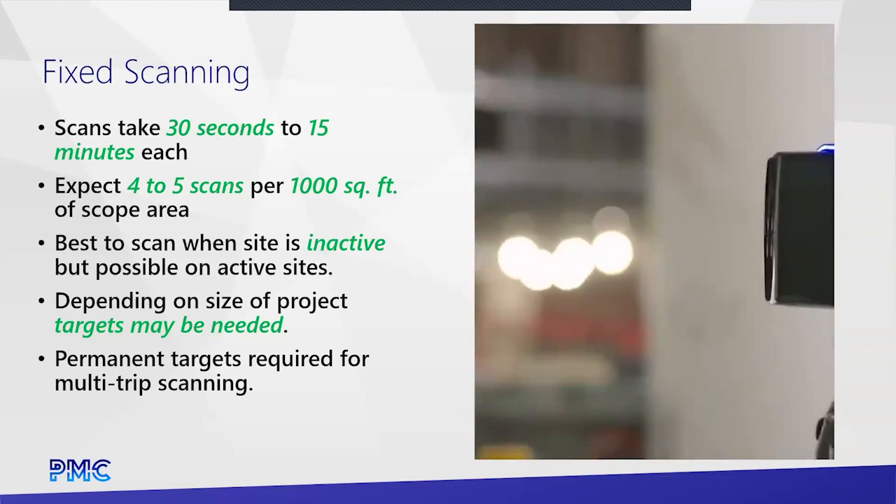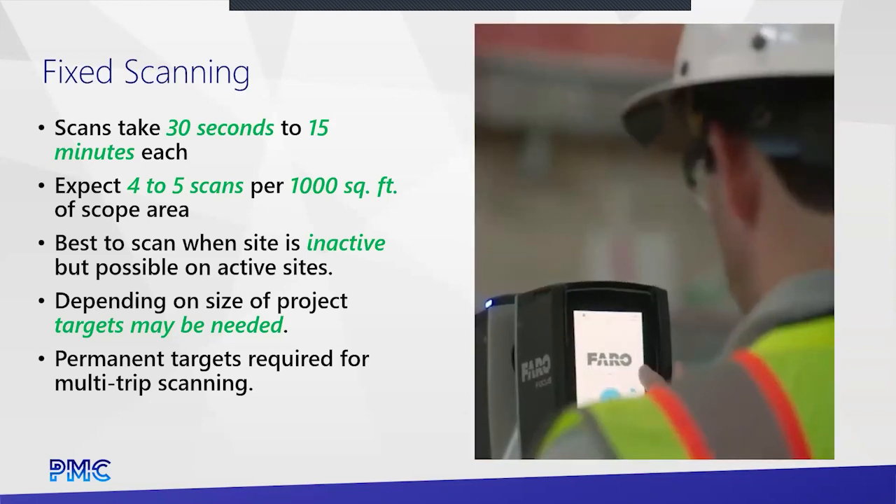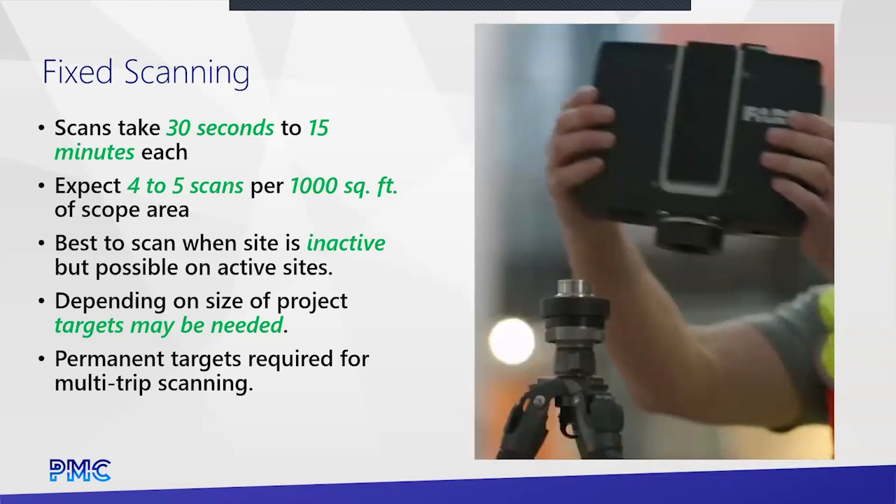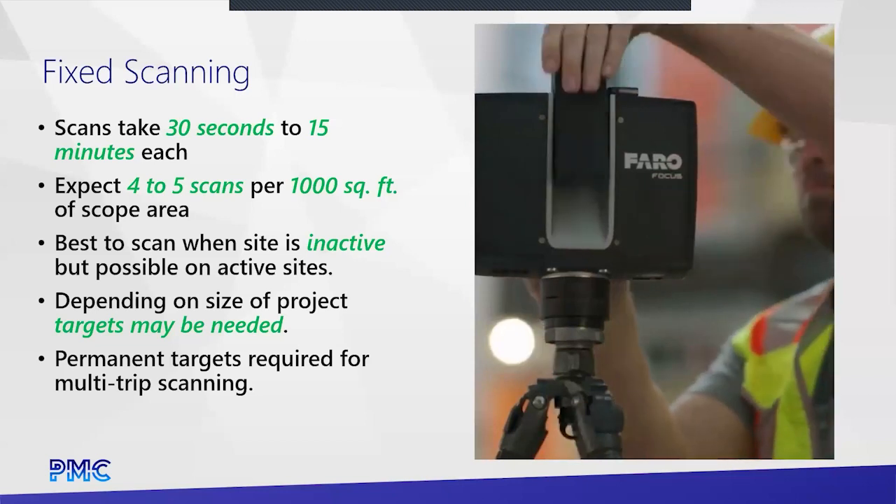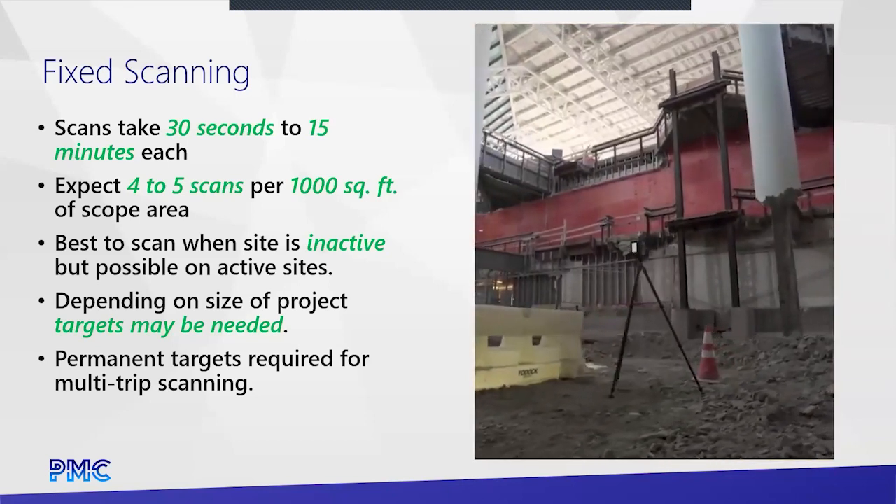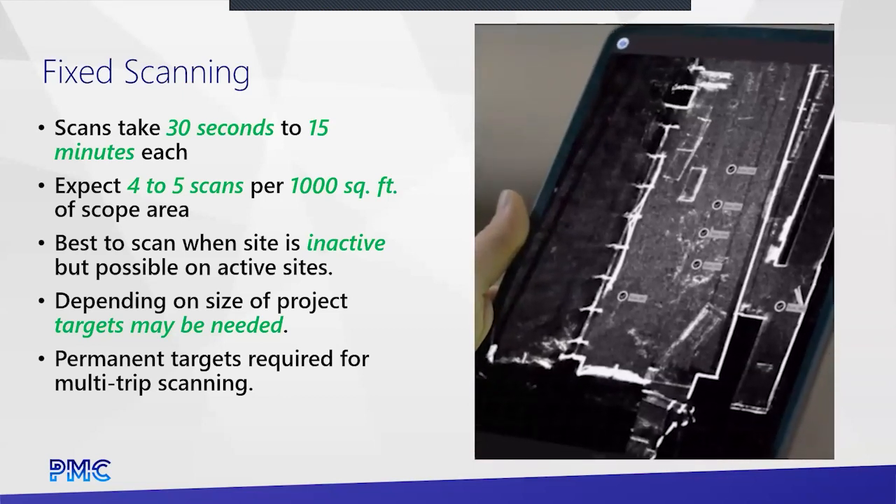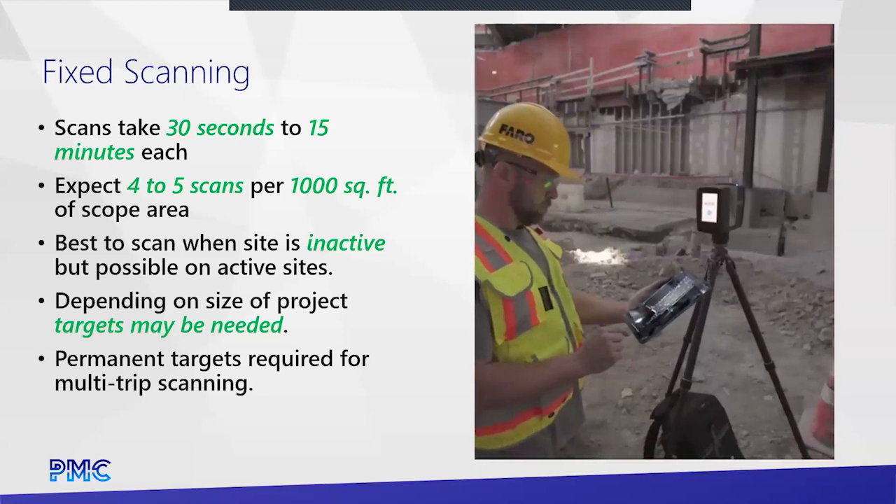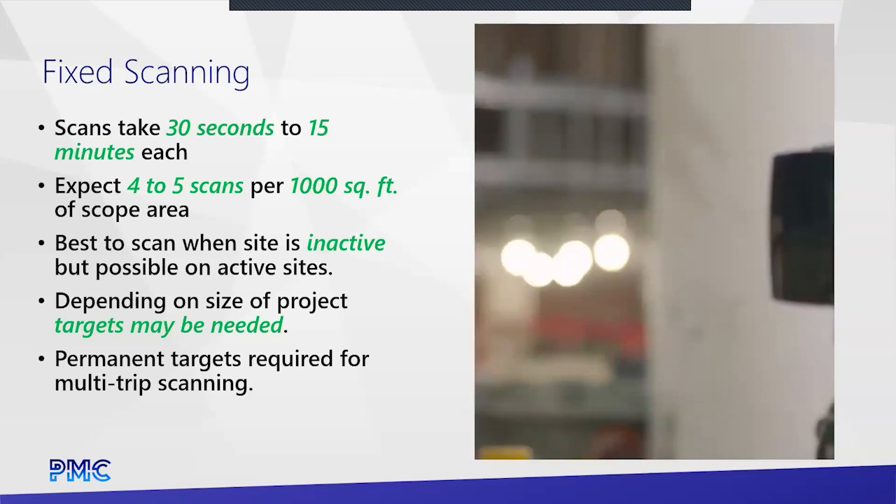Like any kind of capture, it's best to do when the site's inactive, meaning there's not a lot of people or vehicles moving around on the site because it will scan and capture those things. This even applies to outdoor work. It will actually scan snow and it will make a huge mess of the point cloud. So you need to put a little bit of thought into that. Depending on the size of the project, you might need secondary targets. We'll talk a little more about that. And then if you want to do repeated scanning with this device, you can install permanent benchmarking on the site to let you go back out and scan the same thing over and over.